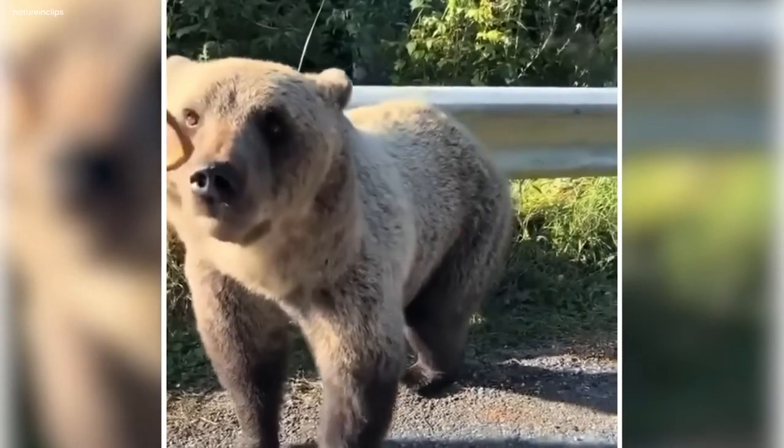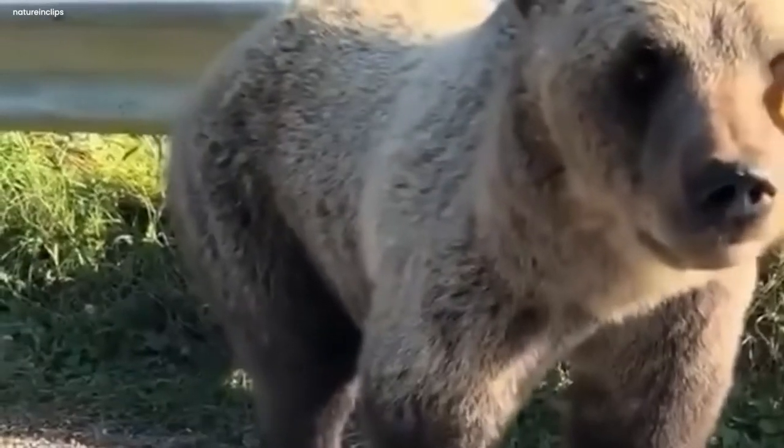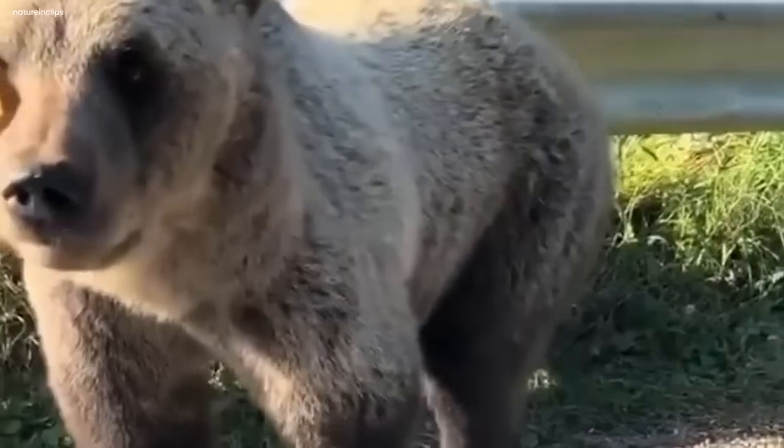This was scary for the man, and he was full of fear and excitement. It felt like a life and death moment. The bear was so close it could have swallowed not just the food, but the whole hand. In a moment that seemed to last forever, the man's survival instincts kicked in. He started the car and sped away, narrowly escaping the bear's grasp.